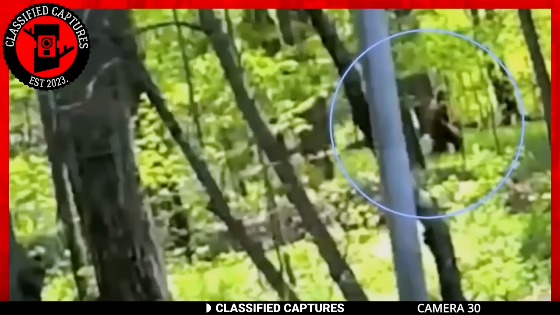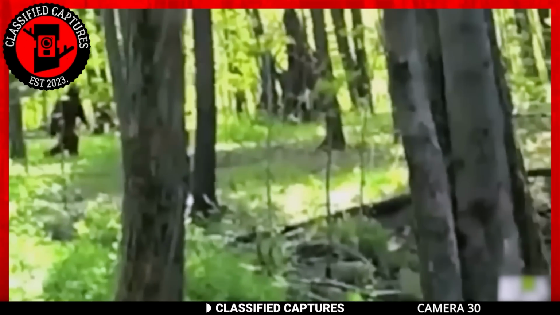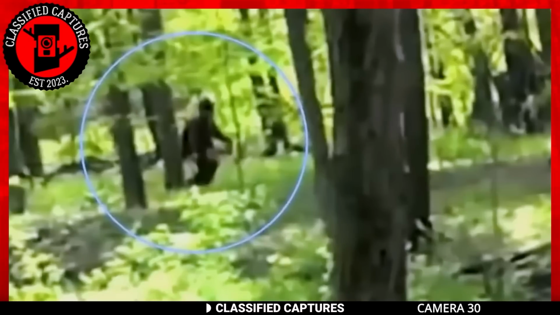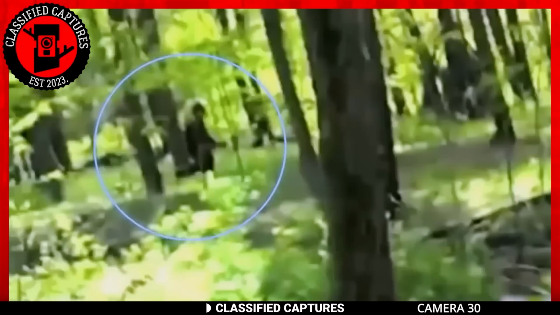This footage was taken by some kids who went into the woods to explore. As adventurous youngsters, they set out in search of something exciting. But little did they know they were in for more than they bargained for, and count themselves lucky to have returned unscathed. Whilst exploring the woods, they spotted a massive beast moving gracefully between the trees.